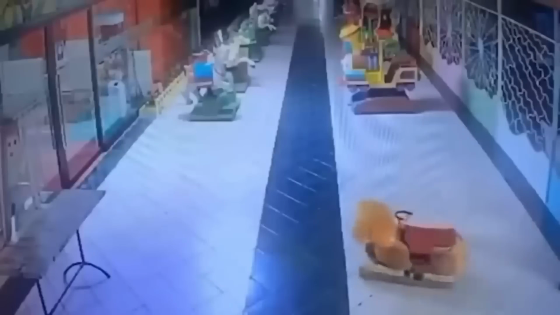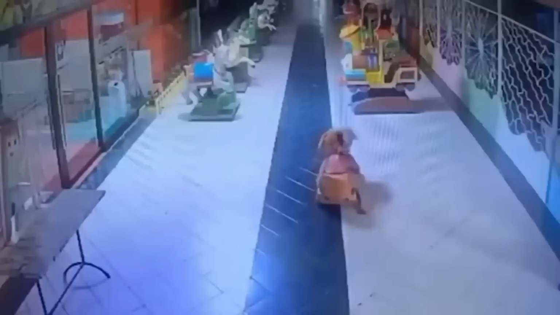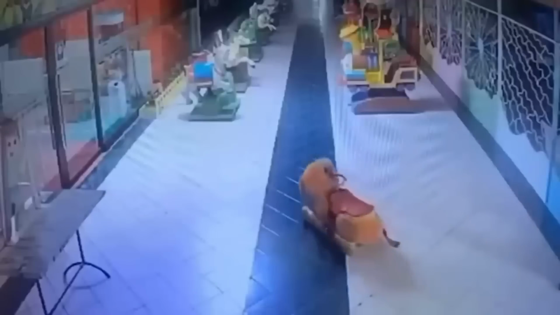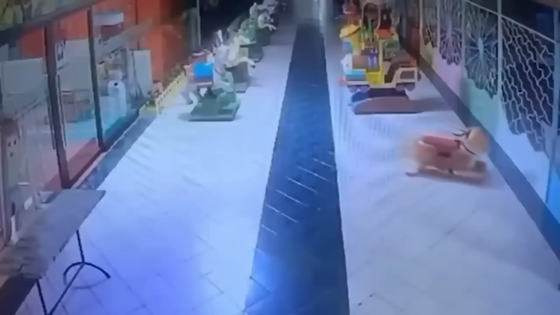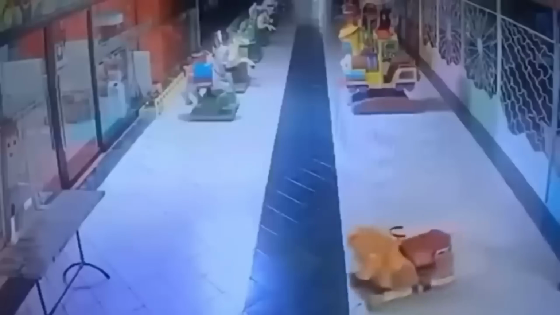Toys and stories of ghost possession often go hand in hand, and there was an intriguing encounter recorded in a children's play area. In the video, we can observe a children's riding toy moving all on its own. This is happening at night when everything should be closed. Yet this toy is in motion. It goes in circles, and with each round, its speed increases.